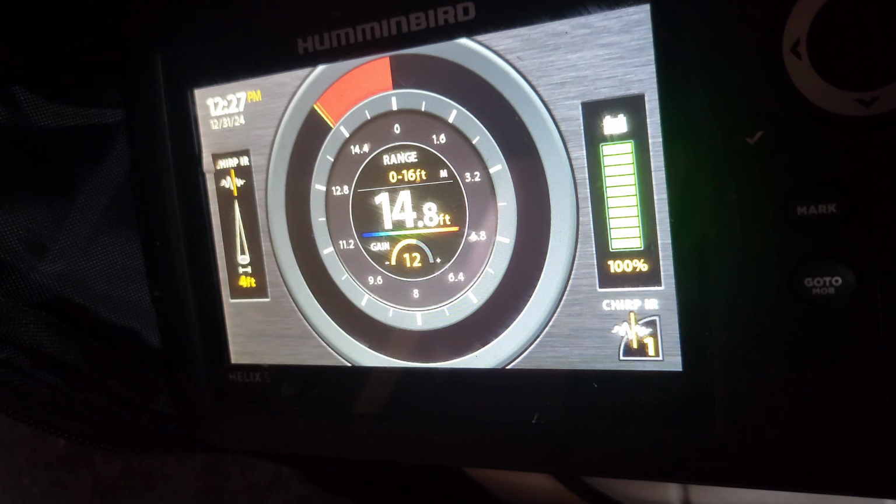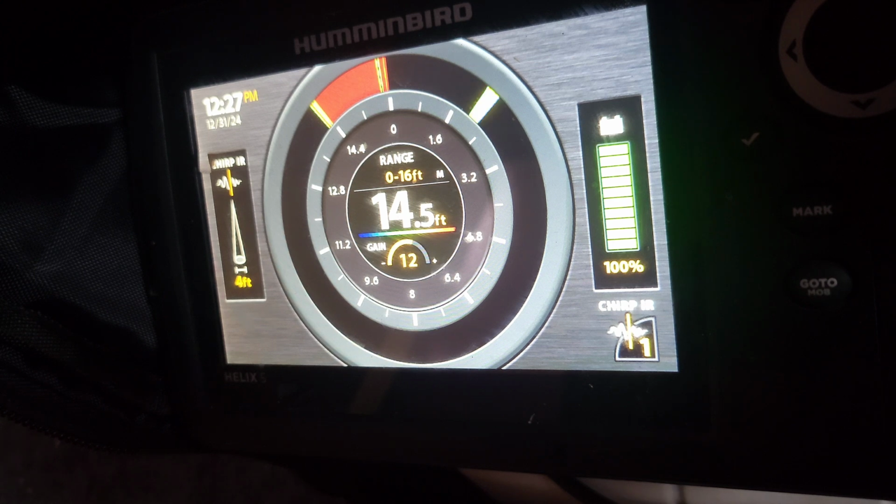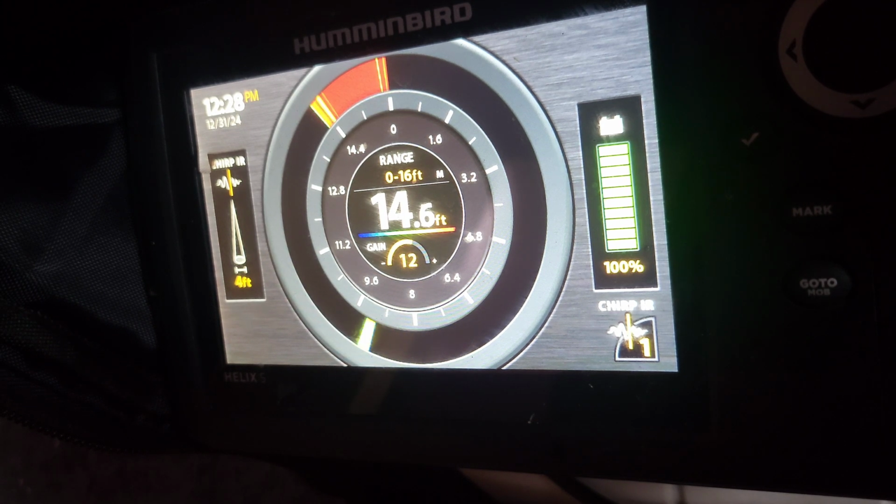I just wanted to do this explanation as best I know of this Humminbird Helix 5. So it's nice to have the battery indicator there, 100%. Let's see, I think there's another fish down there. See if I can coax him up.